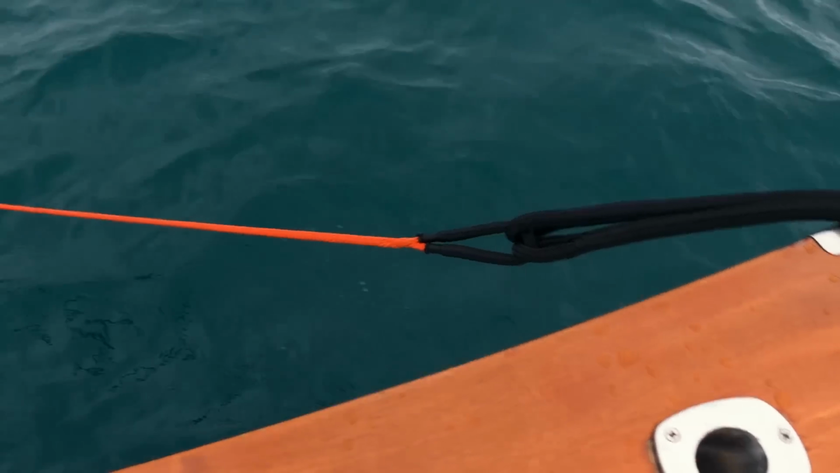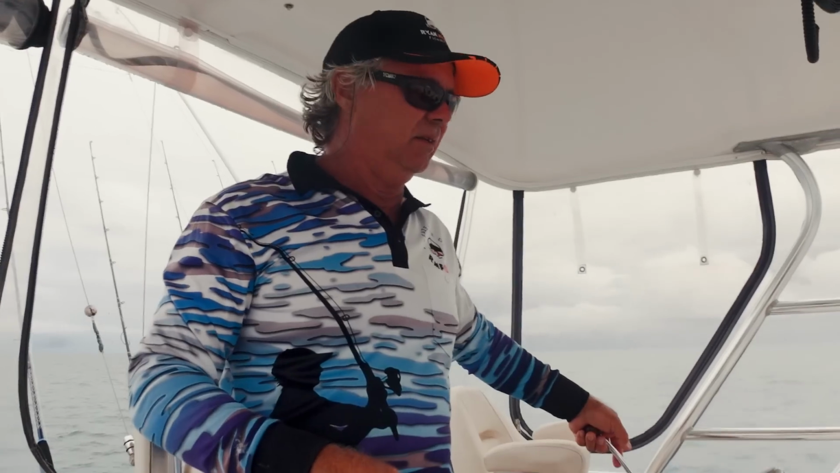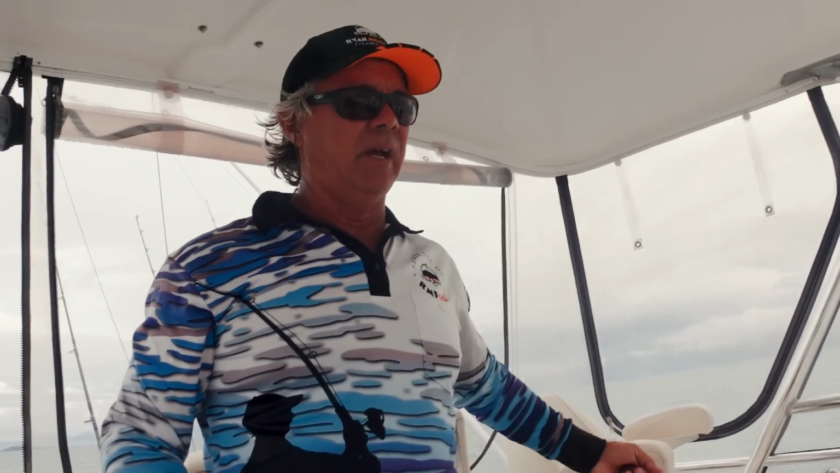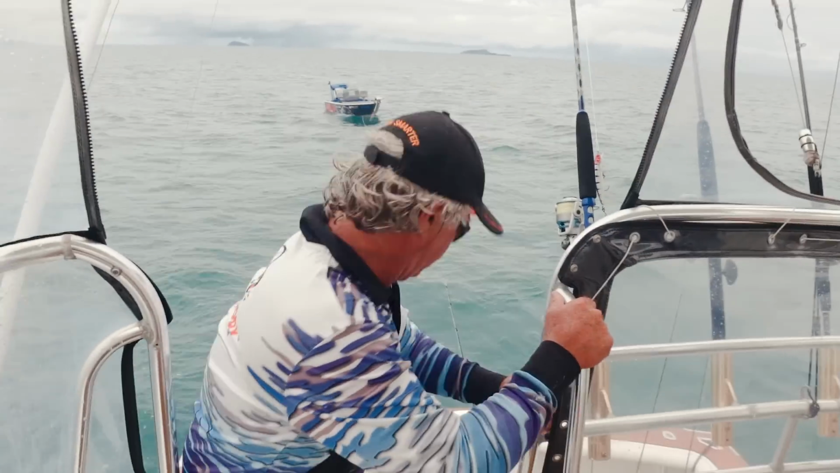Don't run over the rope. Don't run over the rope. I'm just going to let it slowly settle there. Do you want me to keep it straight into the sea or anything? No, I'm just going to give it one quick jig and pass. Okay. Yeah.